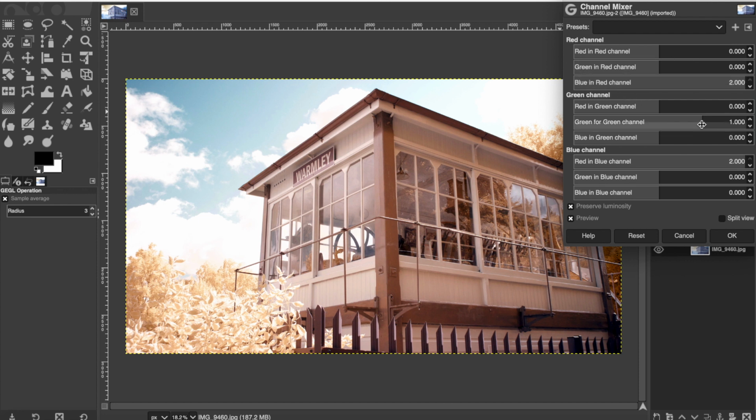In your green channel, you just set your green in green to 1, and in your blue channel you set your red and blue to 100%, so 2. So I'm guessing this green in green would be 50%. Then your red and blue in the blue channel to 100%. All the rest, as you can see, is 0. Tick preserve luminosity and then save that as a preset. That is a good preset for 590nm and 720nm.